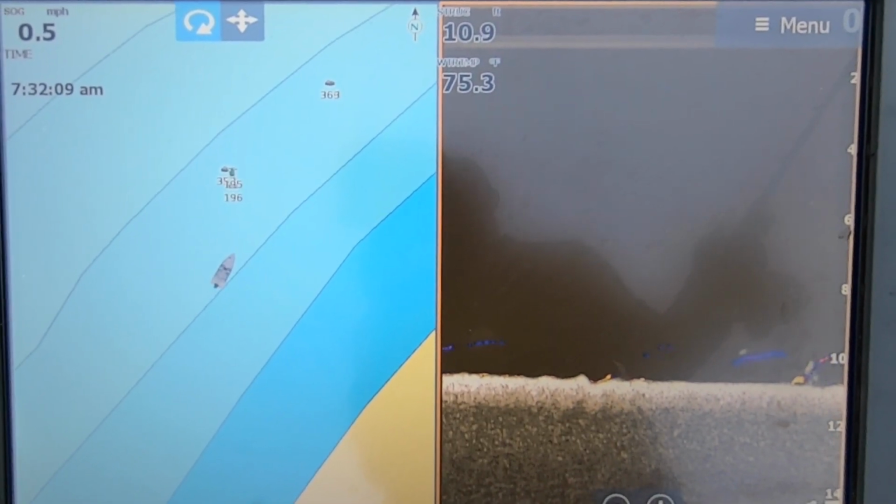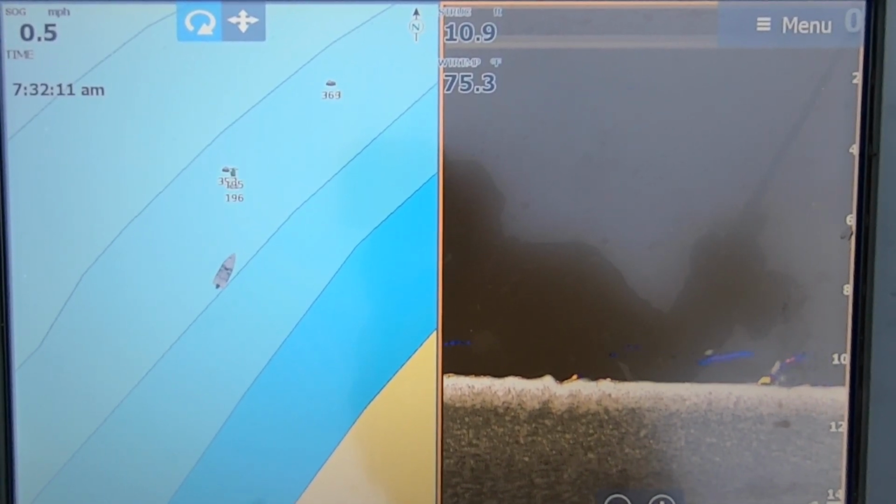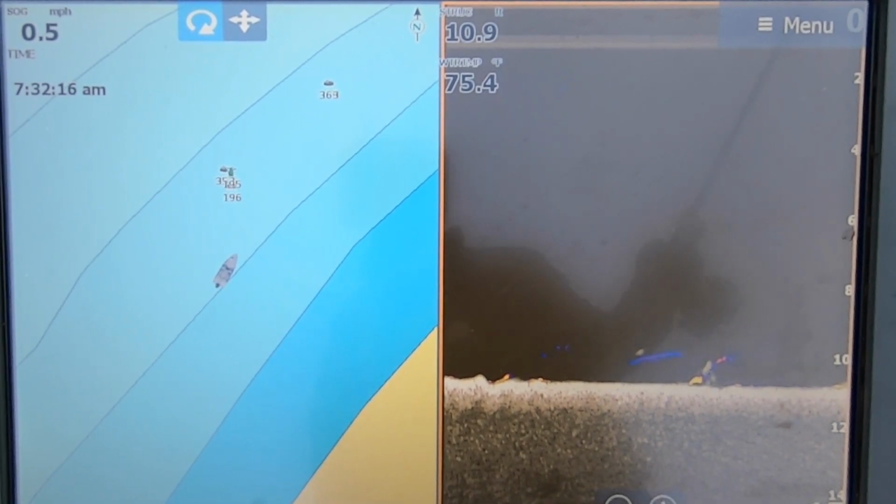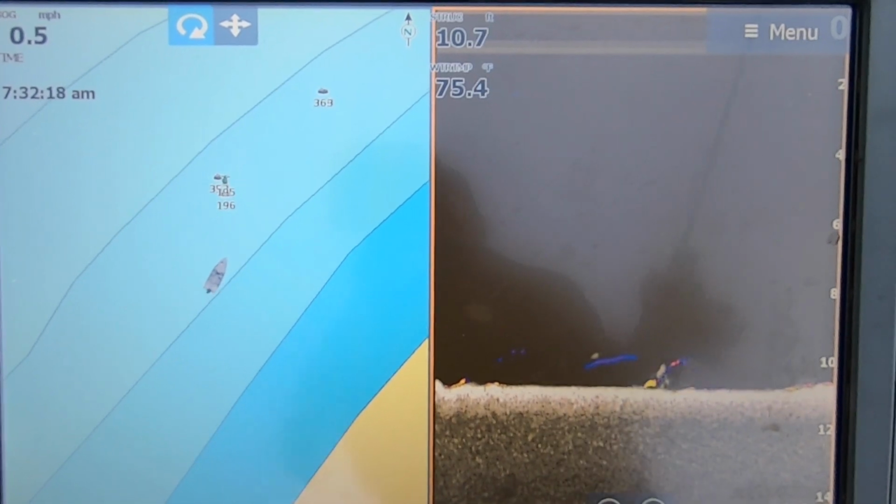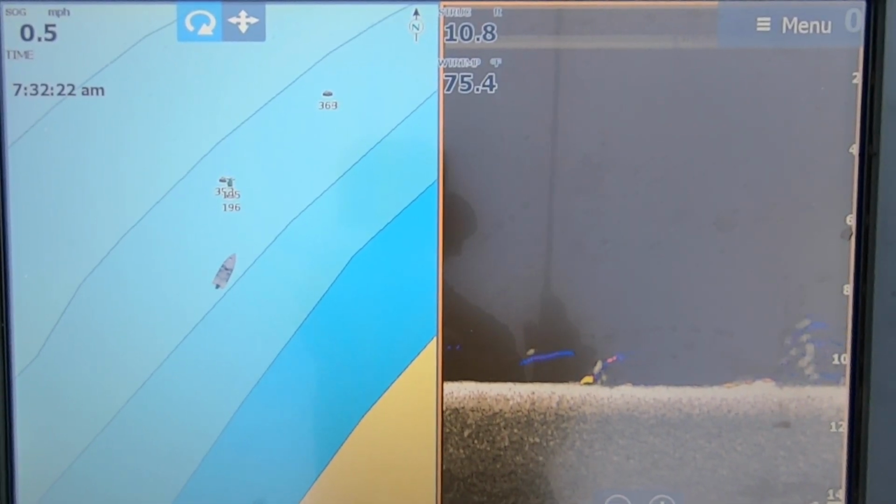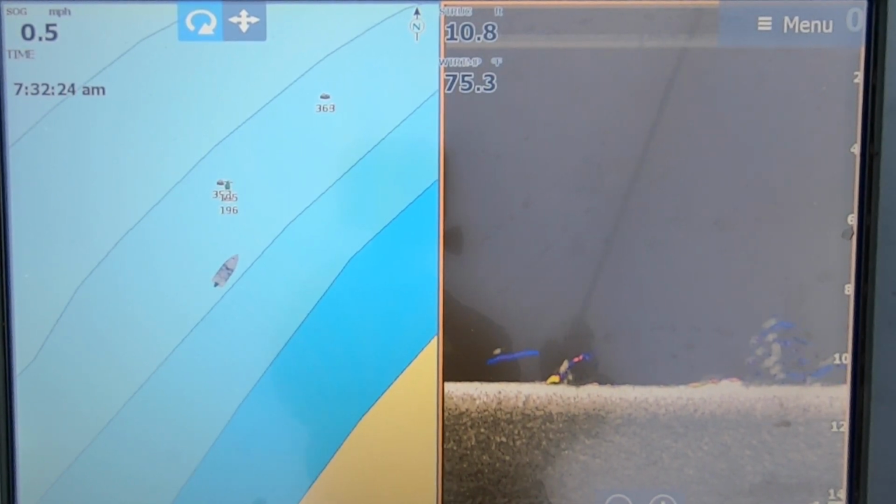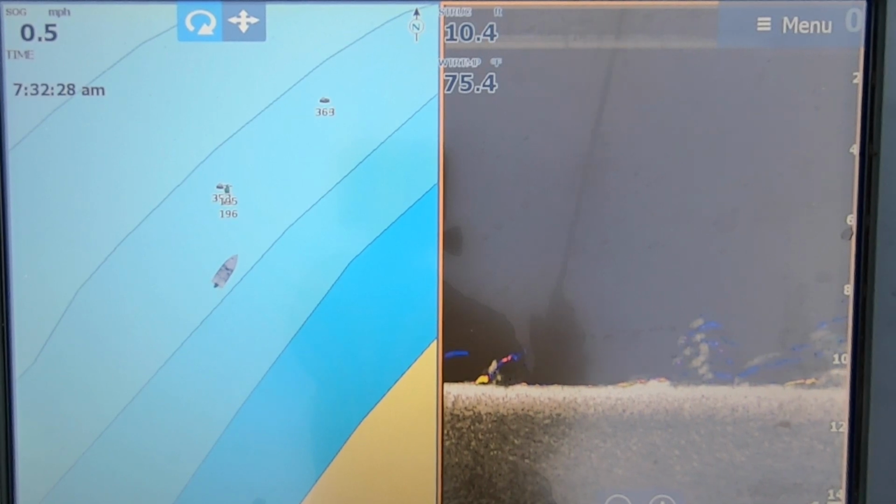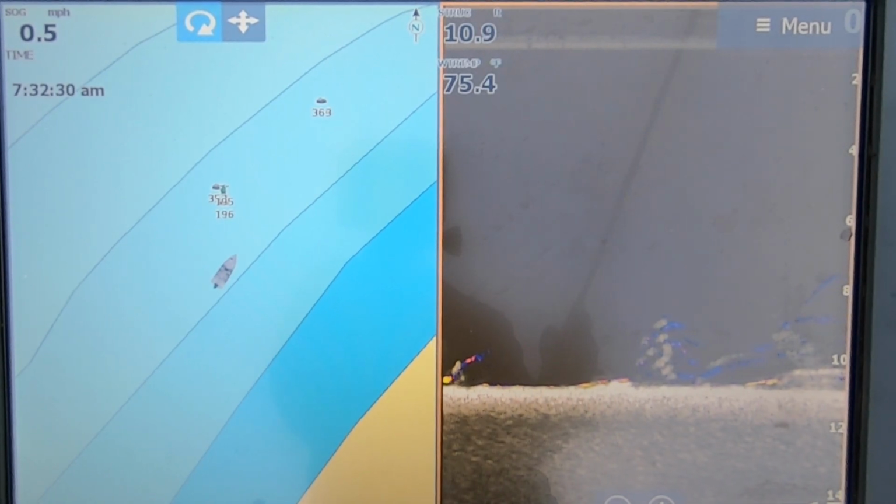All right, and I'm not sure that this is what you guys wanted to see, but this will help you at least to identify. The difference with downscan versus 2D sonar is if you use downscan without fish reveal, these will all show up as dots. They're not going to show up as any color. Okay, so you just have to pay closer attention.